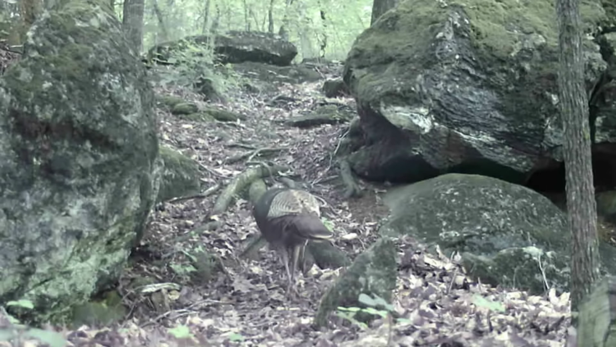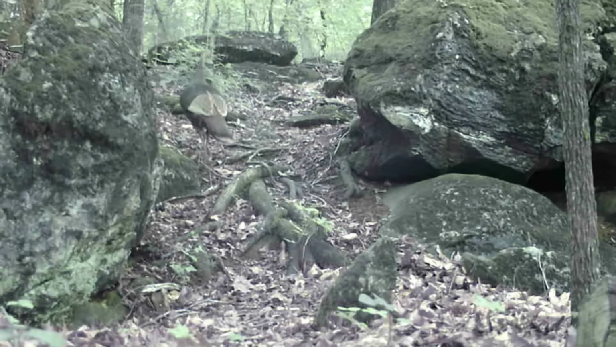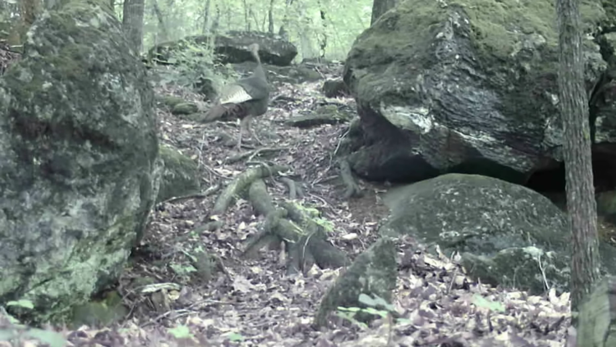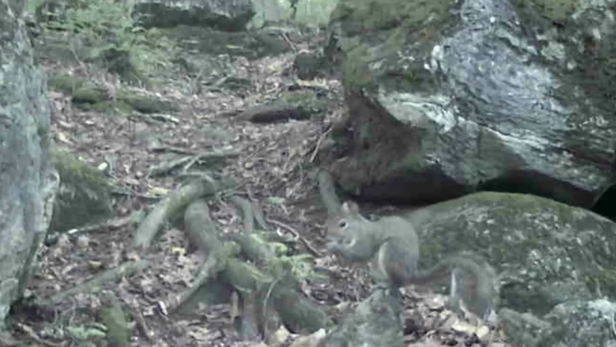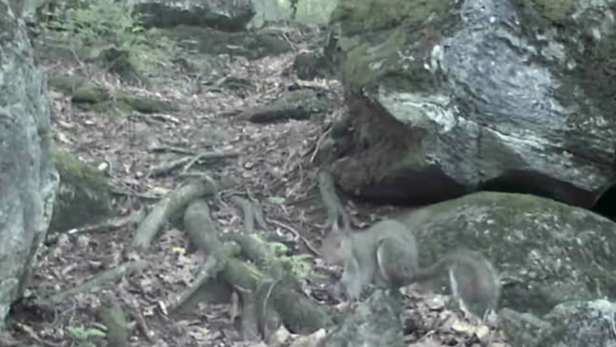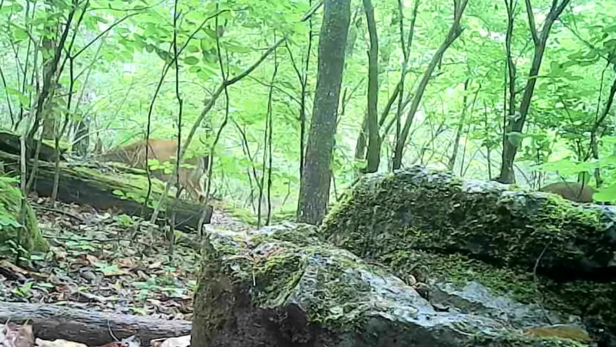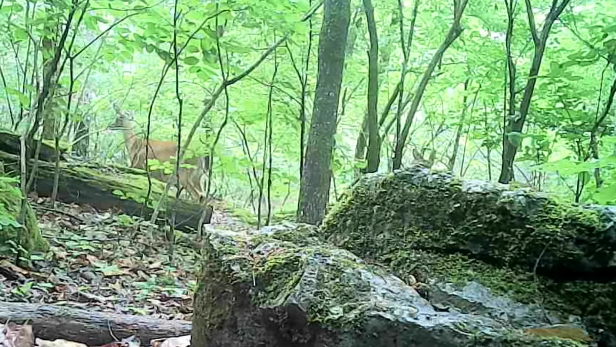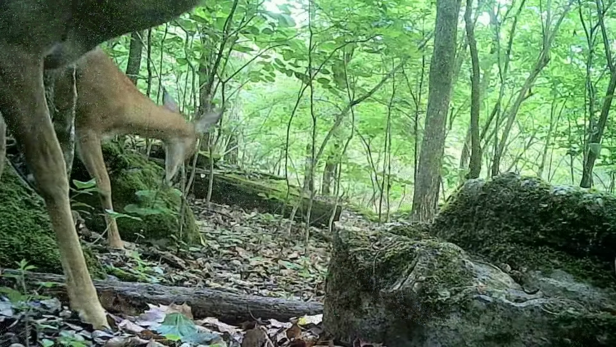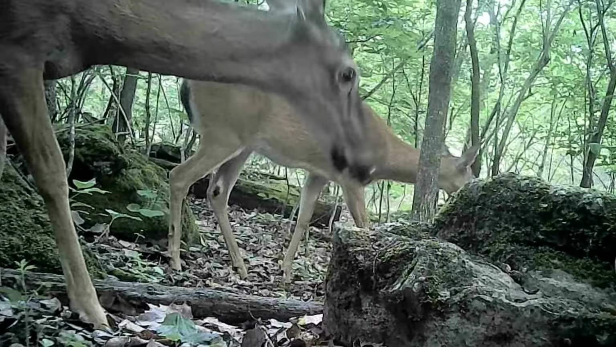And a turkey, a hen, working her way up the ridge. And of course the little squirrels is always here. Eating on something. At the log, looks like the deer herd passing through in the background. And they just crisscross these woods all day long, browsing what they can find to eat.